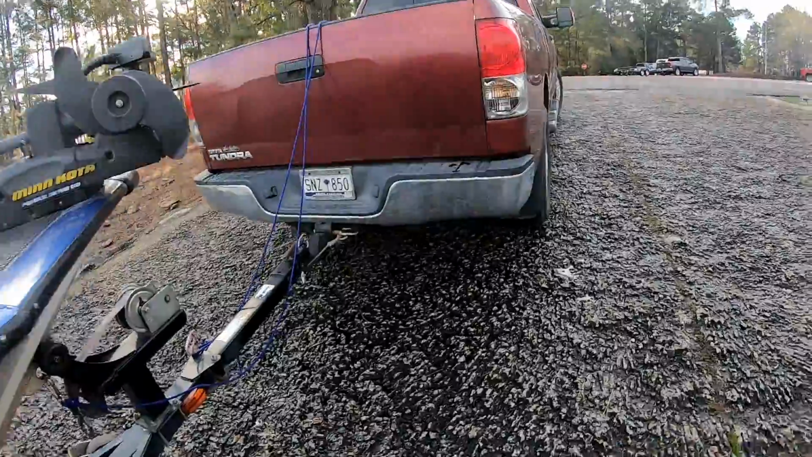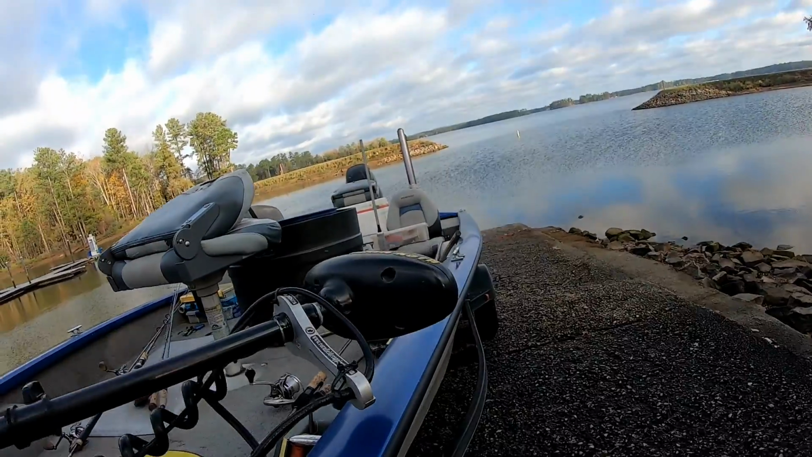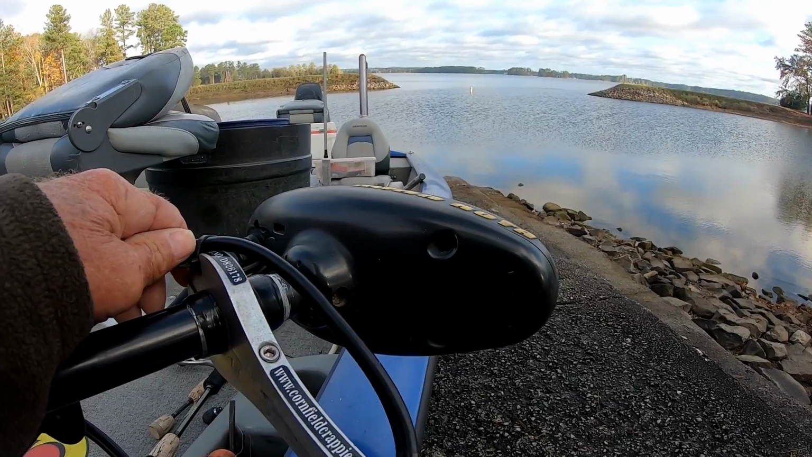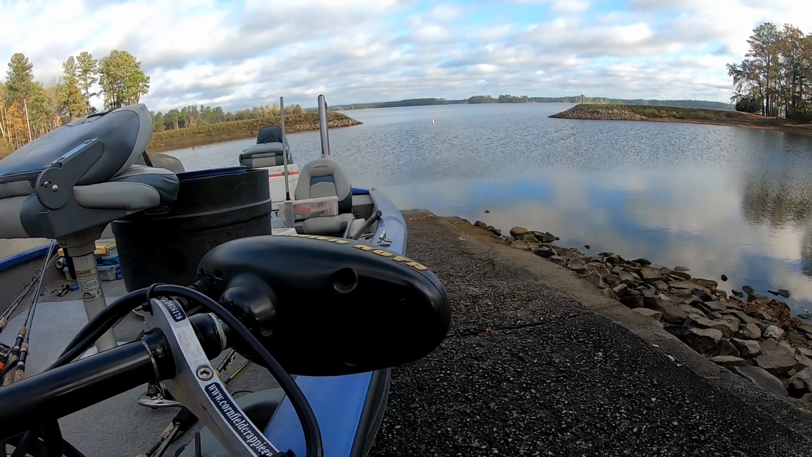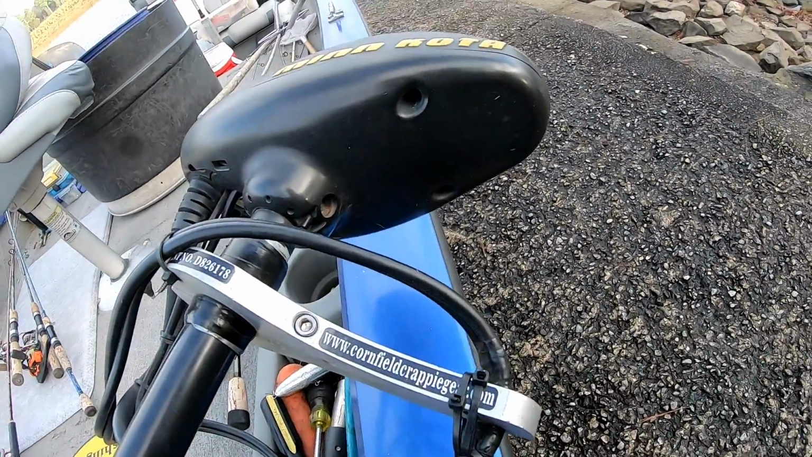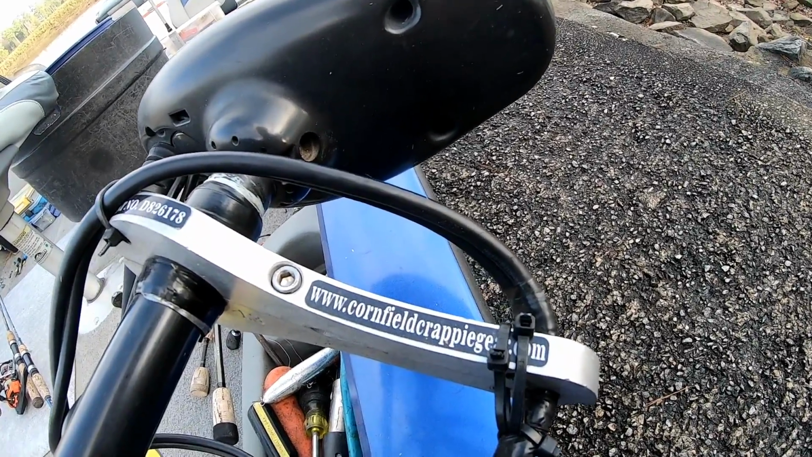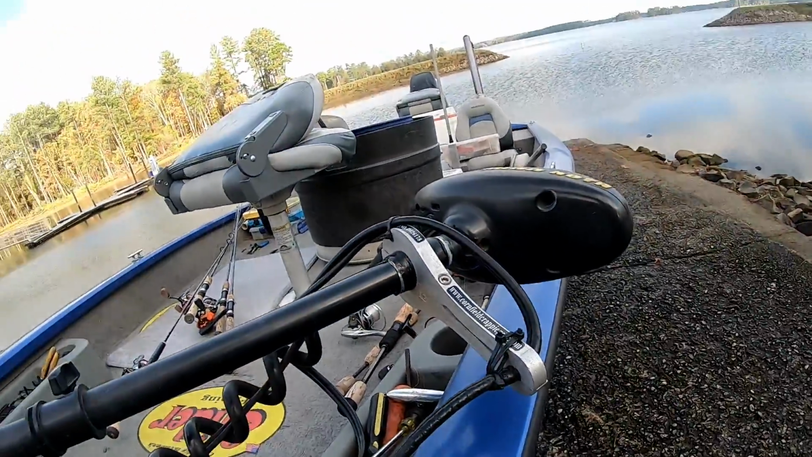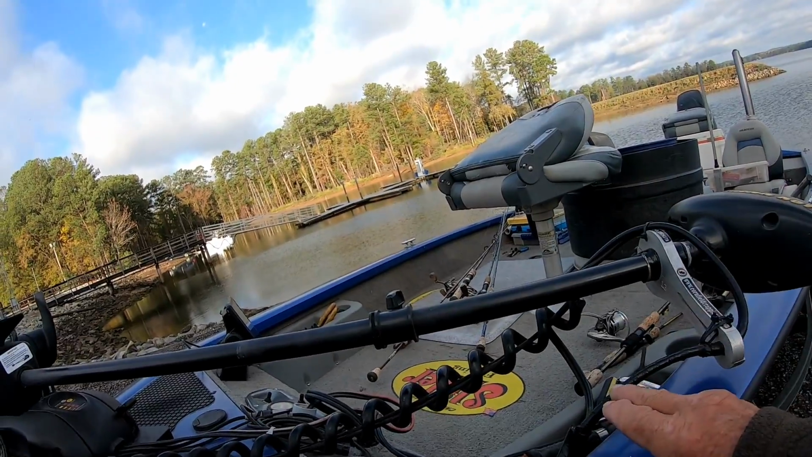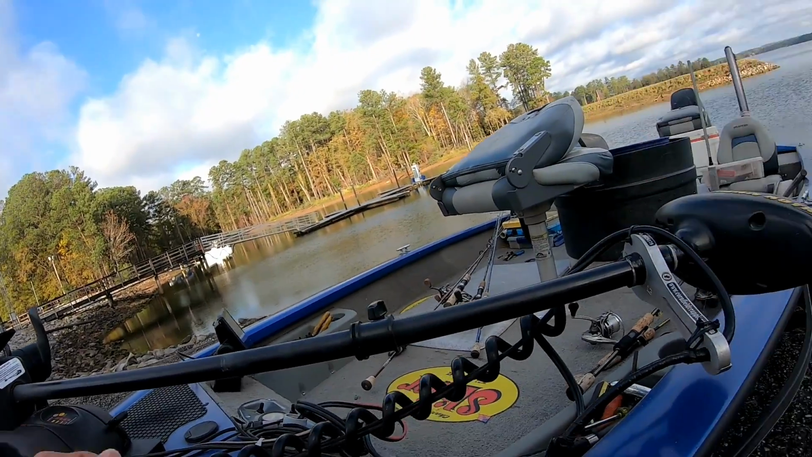Also, one other thing I want to show you. You can get it online, it's a D826178 part number, and you'll see it right here. It's www Carfield Crappie, I can't read it all, dot com I think. It's a device to keep the wire, when you turn your motor, away from the end of the boat so it doesn't get wrapped up.